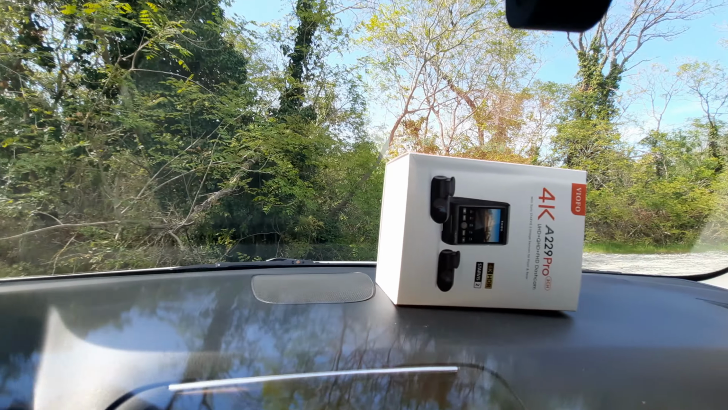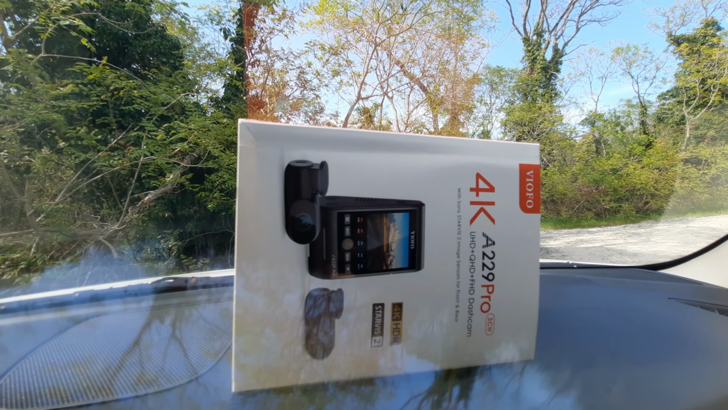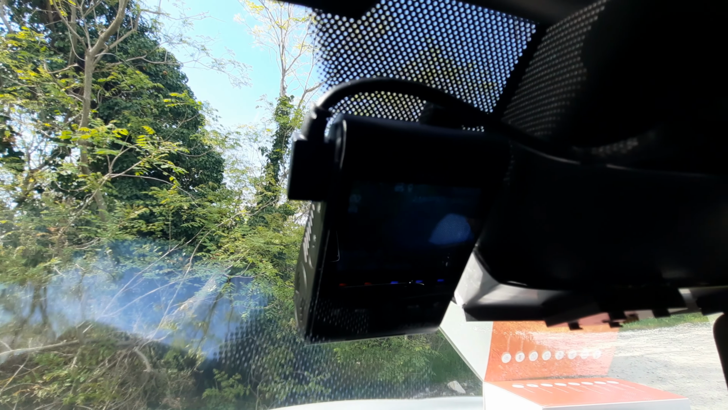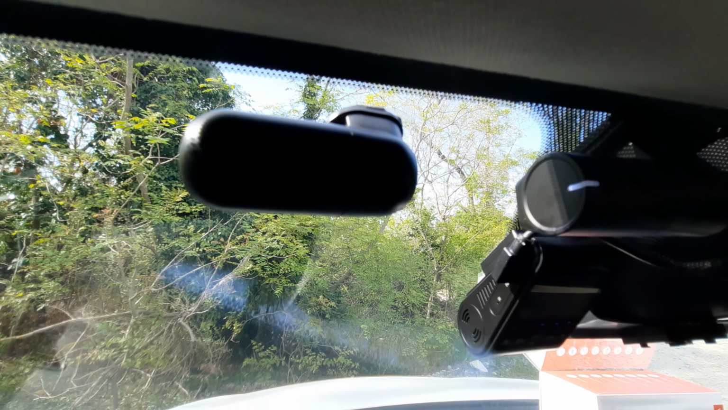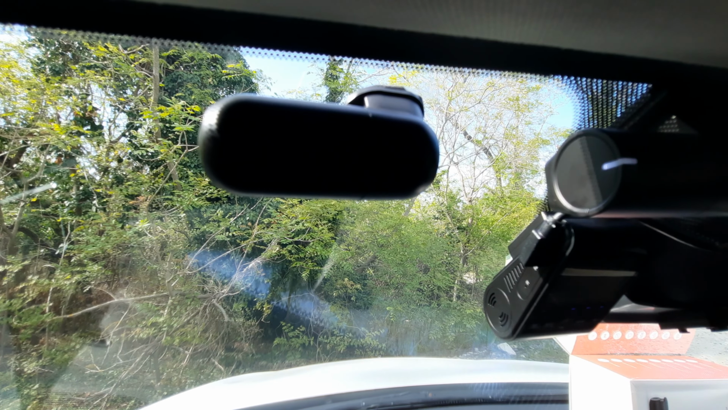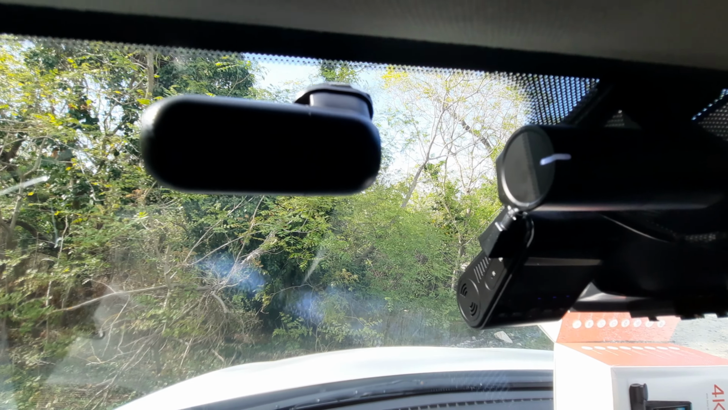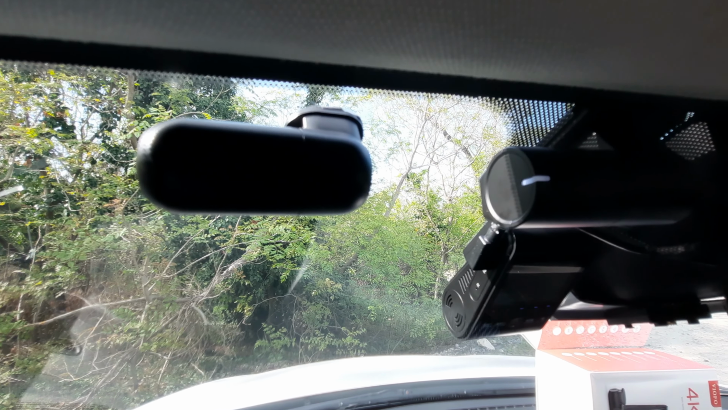And this is the reason why I show you the A229 Pro with 3 channels, because I want to use the telephoto camera for the front, the main camera also for the front, and the interior camera to move on the rear of the car. This means that you will need a longer cable to move this camera to the back of the car, but it is not complicated, because this cable is simple, and I think you can buy some cable.